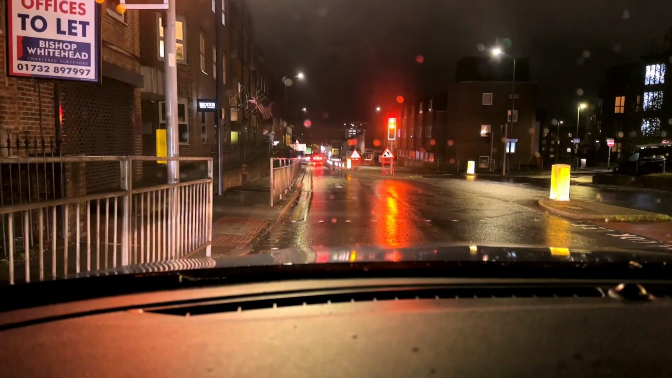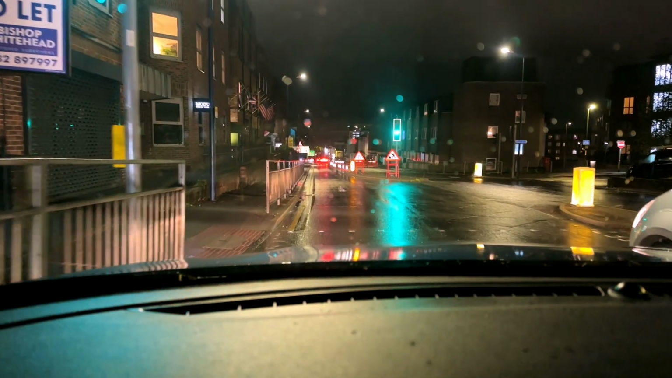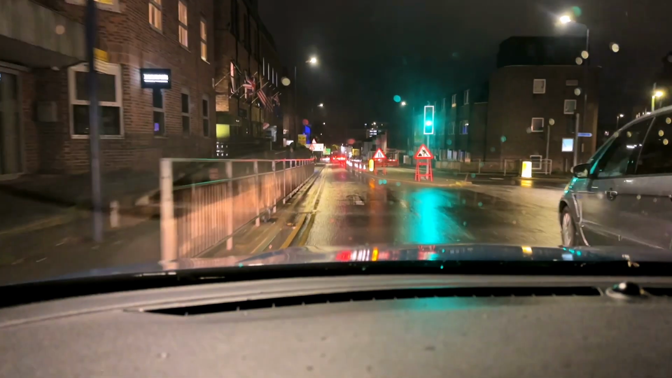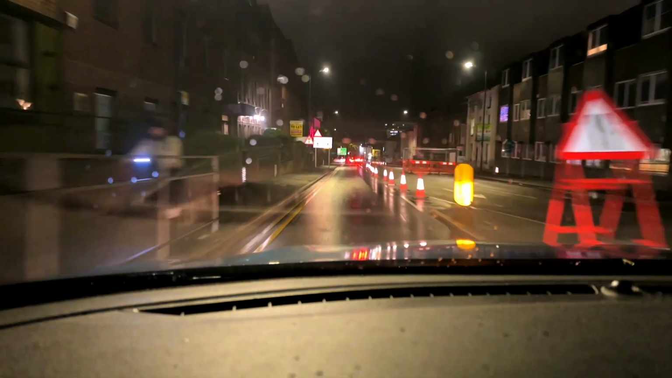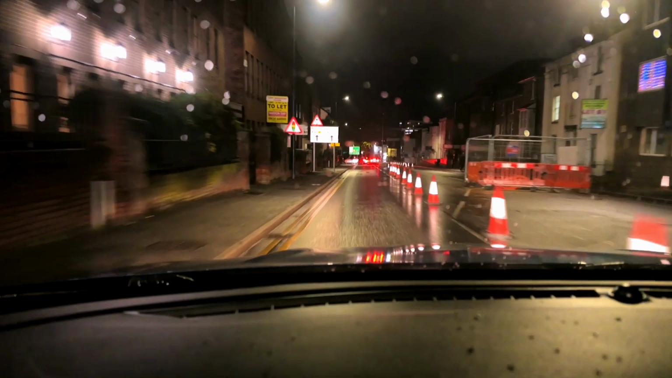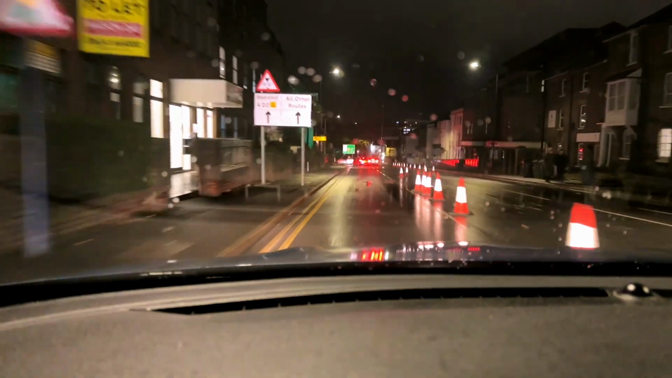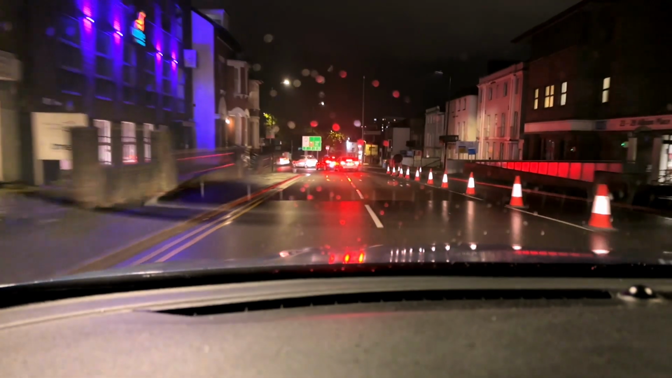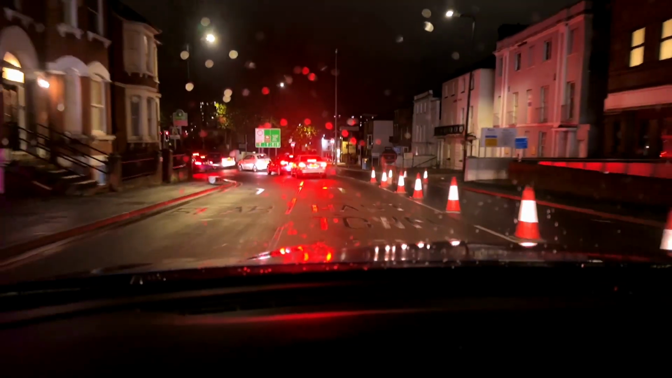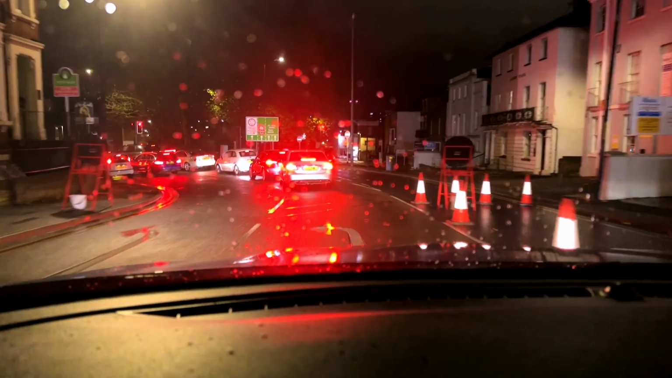So I'm just mindful now of the vehicles around me. The one on the right, is that going to come and cut me up? No, he's going to go to the right. May have not seen that on the camera. Okay, so we're going to take the right hand one. Mirrors, make the indication, just let them know my intentions. There we go. Over we go. And just slot behind the car.